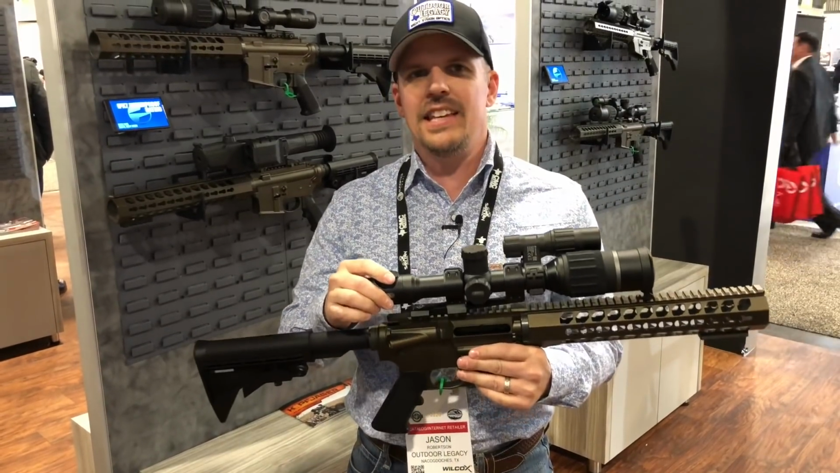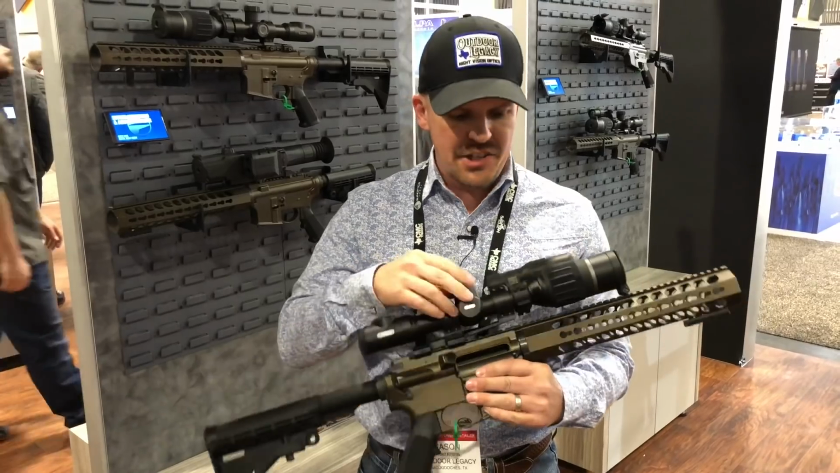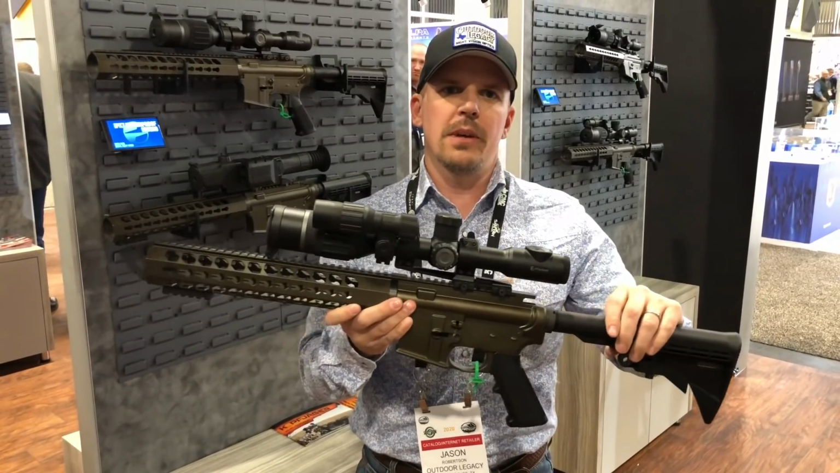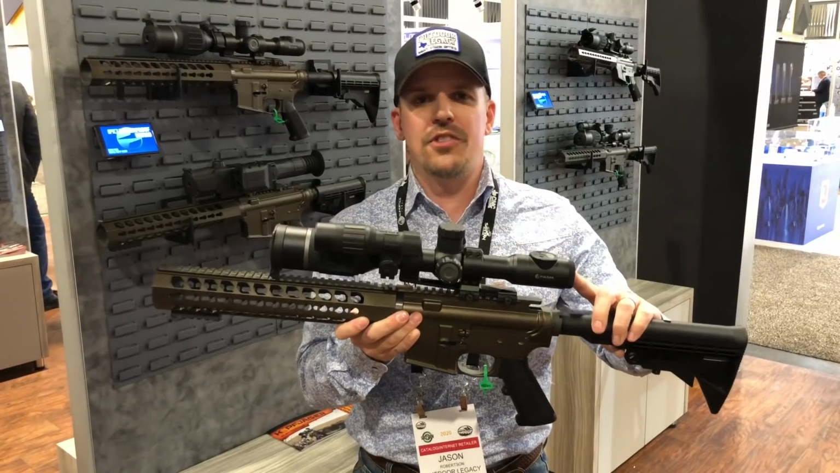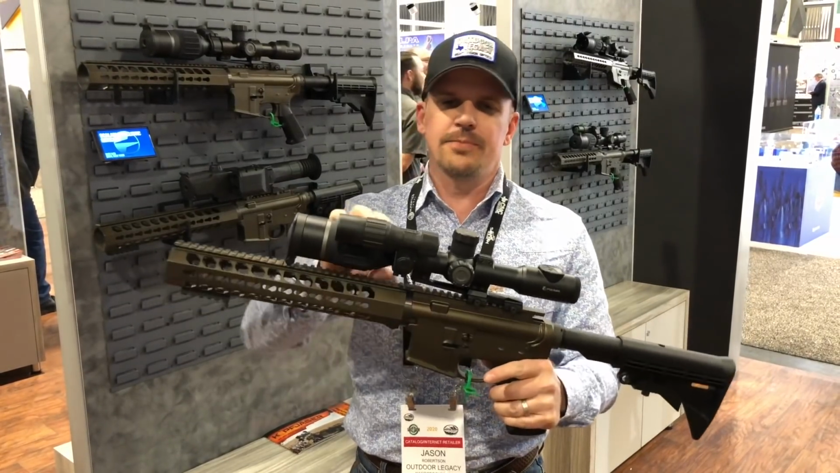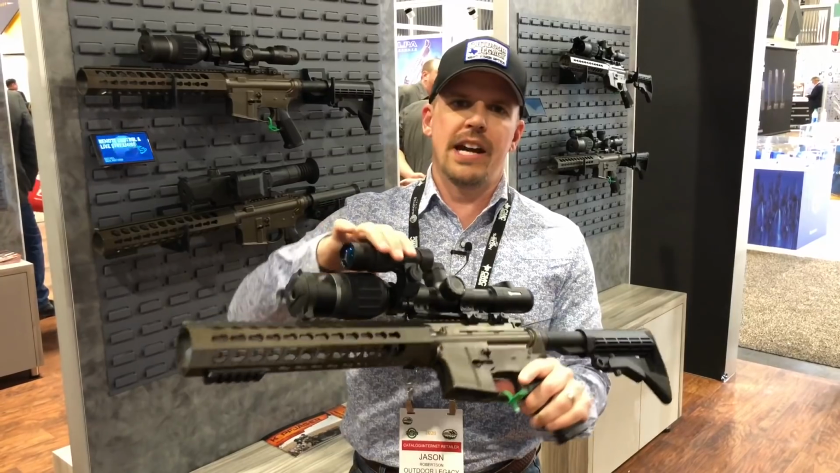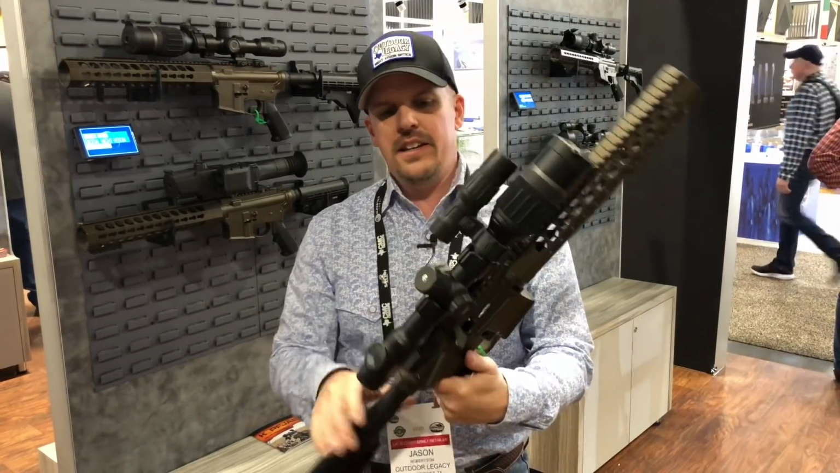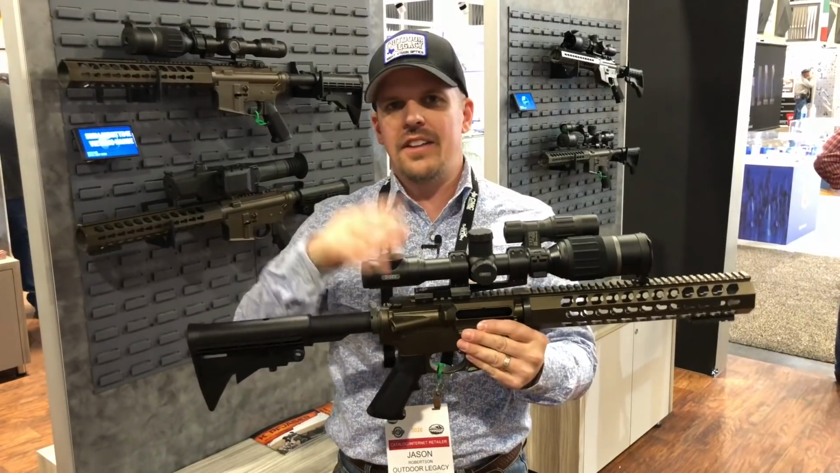And this is the Pulsar Digex. And as you can see, it is in the exact same 30 millimeter scope tube housing that the Thermions are in. Looks just like it. Has a removable illuminator. It can be swapped to either side, removed completely. Again, everything the Thermions have got, this unit has.